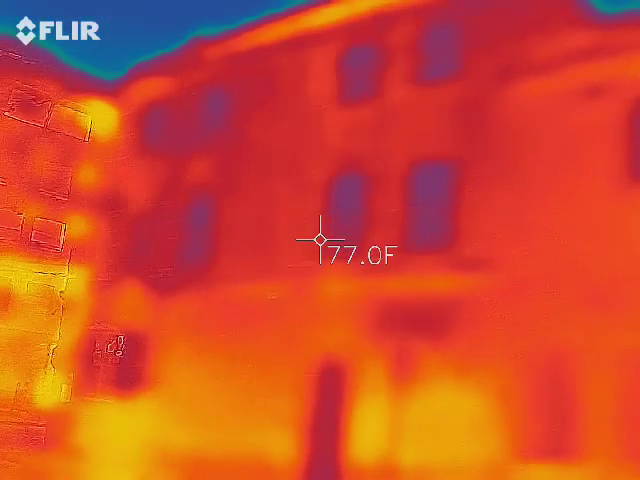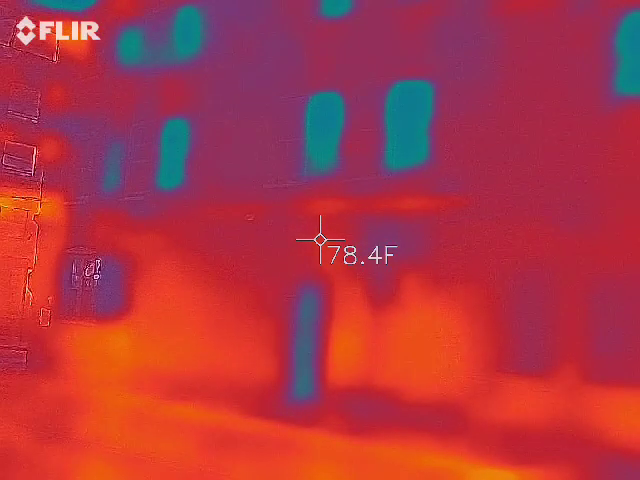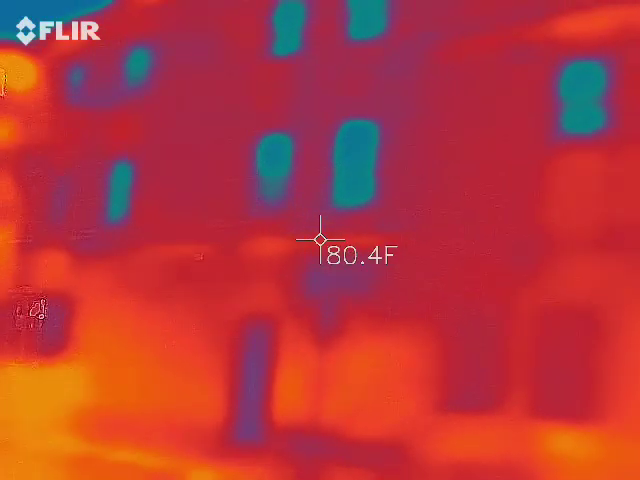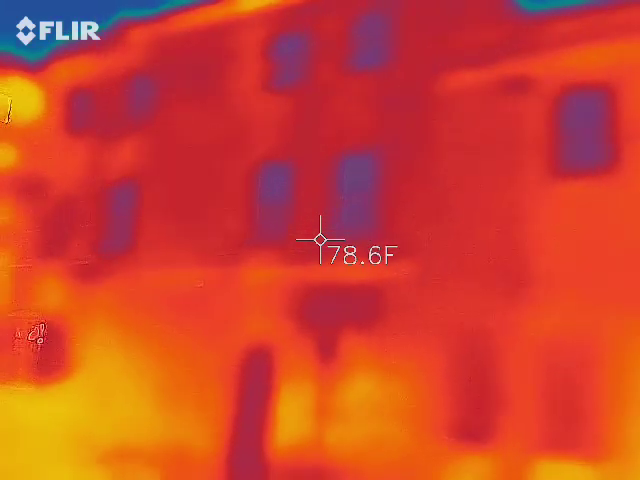Now the windows are going to be colder than the bricks, so they're going to look blue when you watch the video. What we're looking for are those white lines, like anything intelligent that might be moving around on the outside of it. Might be kind of hard to see on a telephone screen or cell phone screen, but when you have it on your computer or your television, they're much easier to determine where they're at.